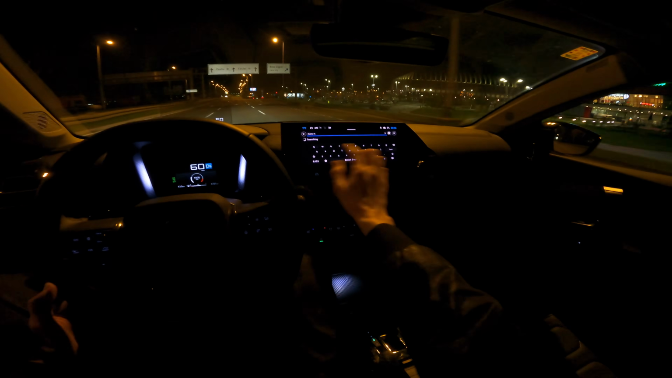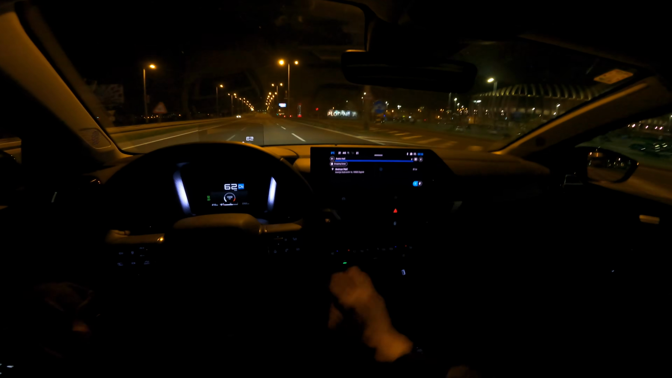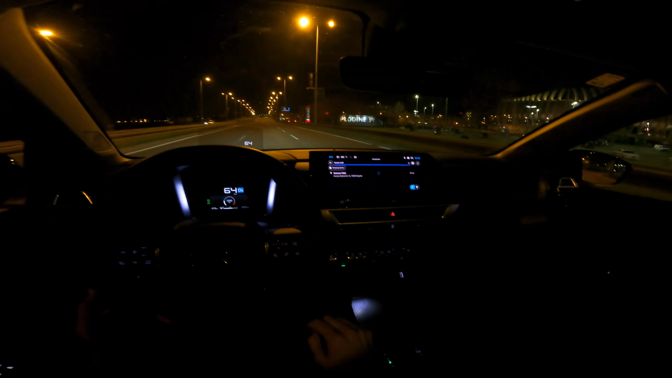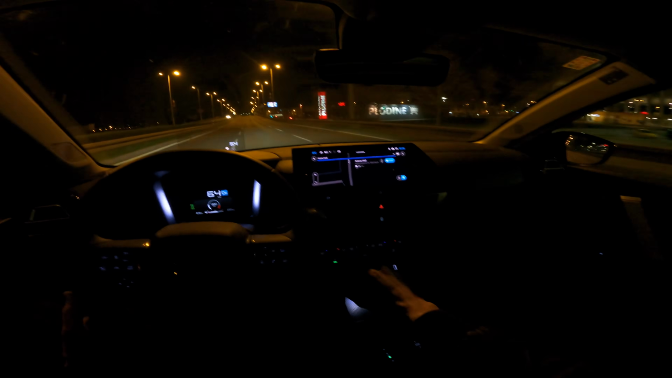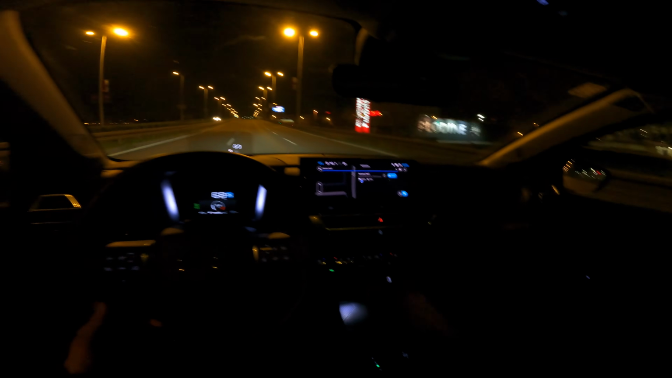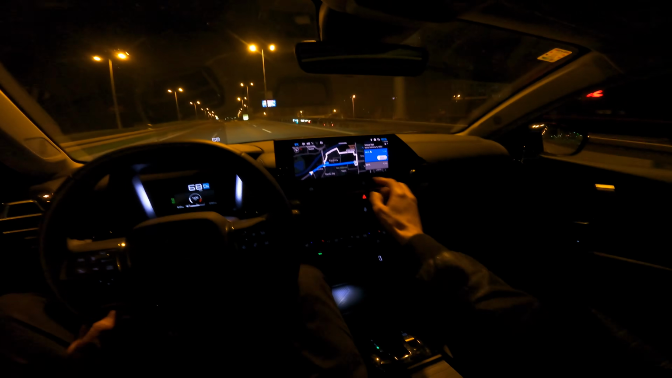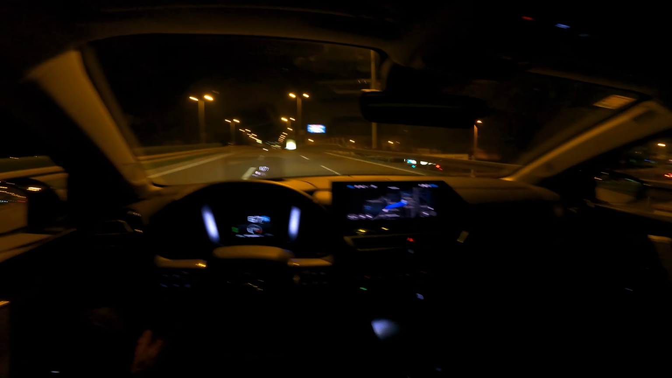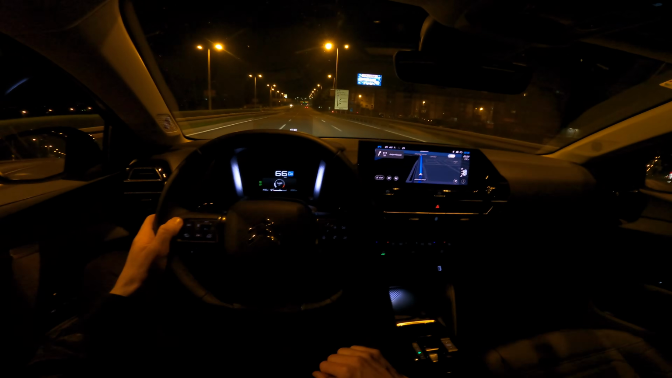Yeah, this is not something you want to do while driving. Yeah, that's the one. Drive. It gives you options. I'm just going to pick the shortest route that I use.